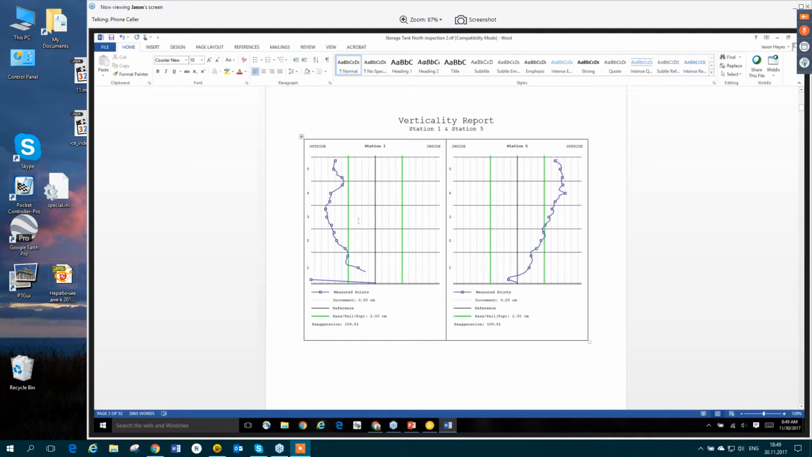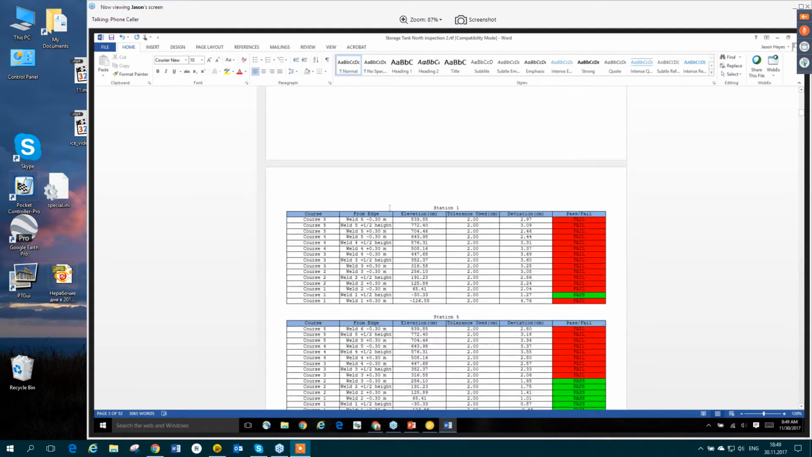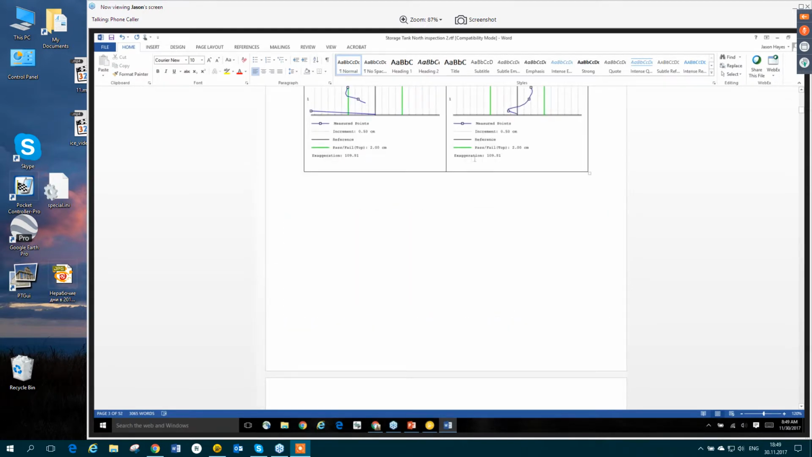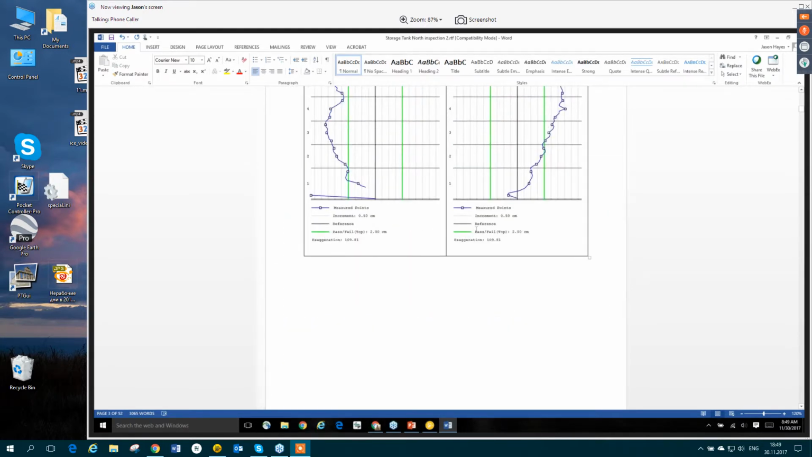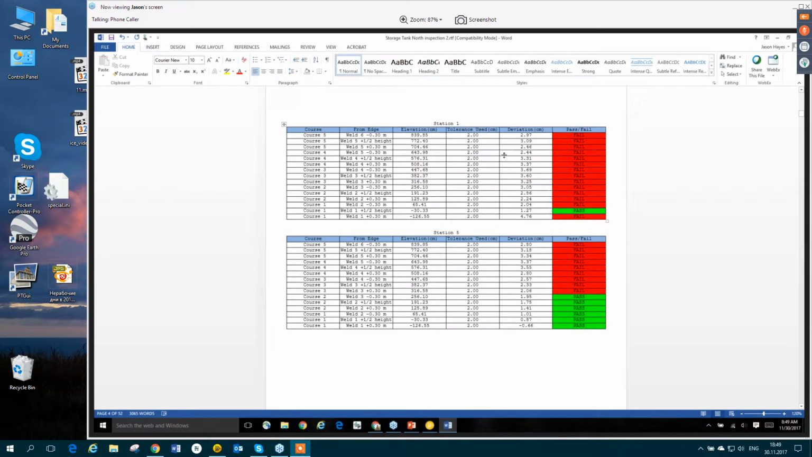So you'll see station 1 on one side of the tank and the corresponding station directly across from it, station 5, on the other side. Then if we scroll down, again, those were exaggerated. You can see the exaggeration value. The software picks what it thinks is best. We'll see the same information, but in a table form. So remember, we have the courses going up the tank, course 1, 2, 3, 4, etc.